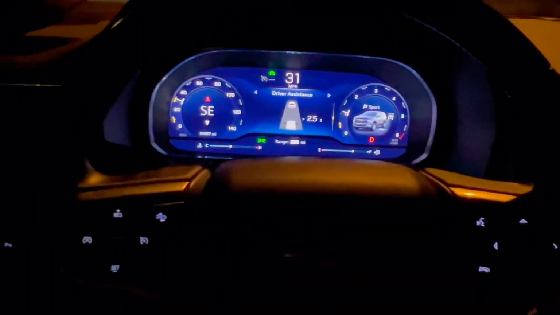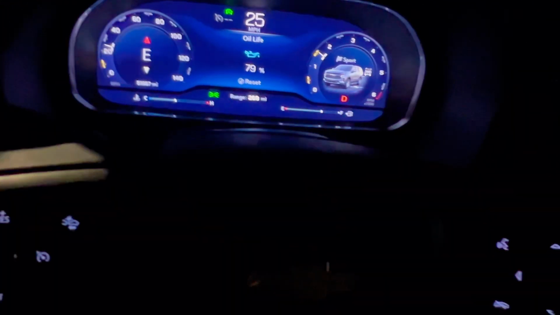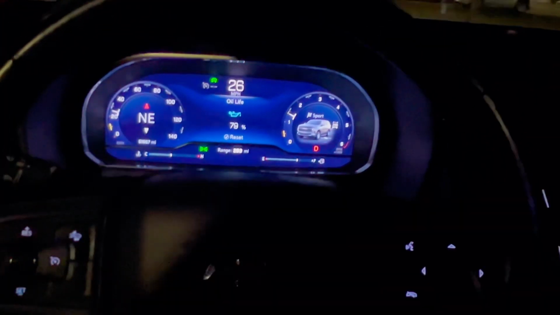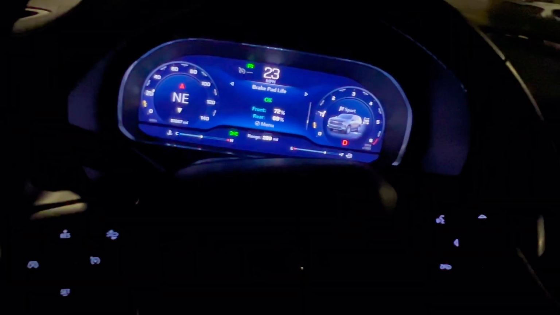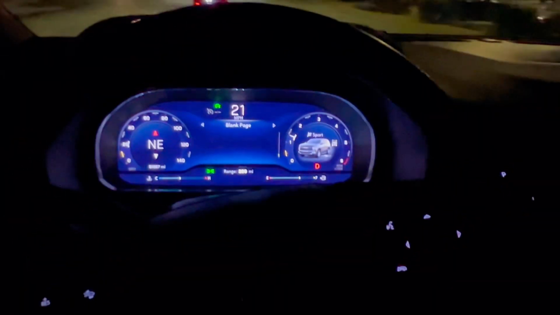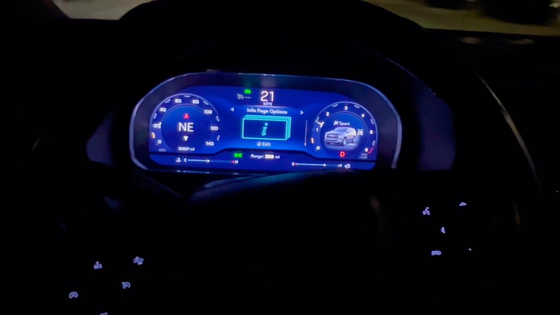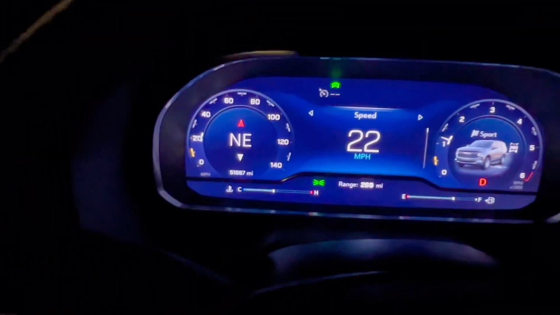We got the driver assist, which is also cool. We got the oil life, the brake pad life, and air filter life, which are pretty cool. Blank page and other information. And then I like that we got a compass over here.